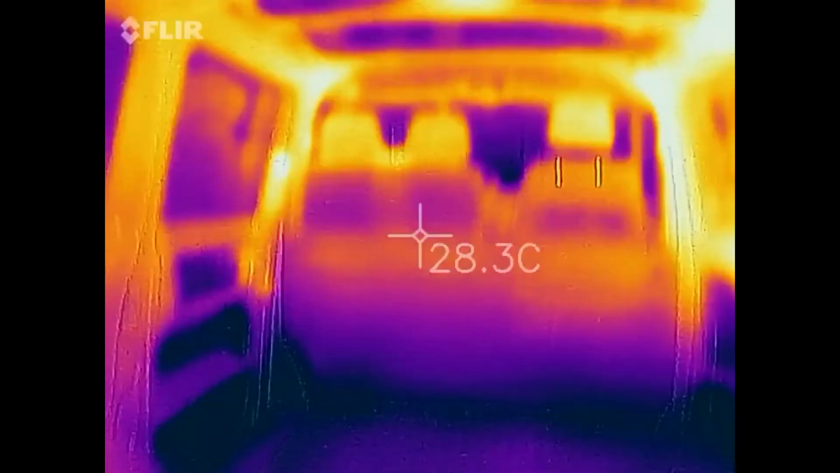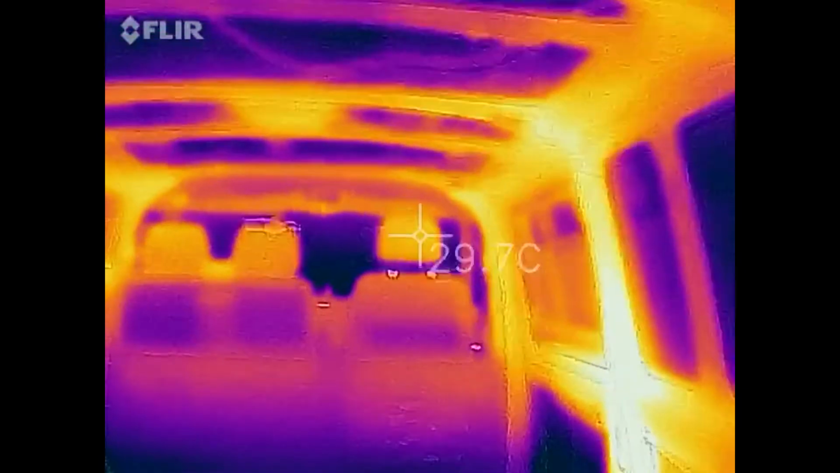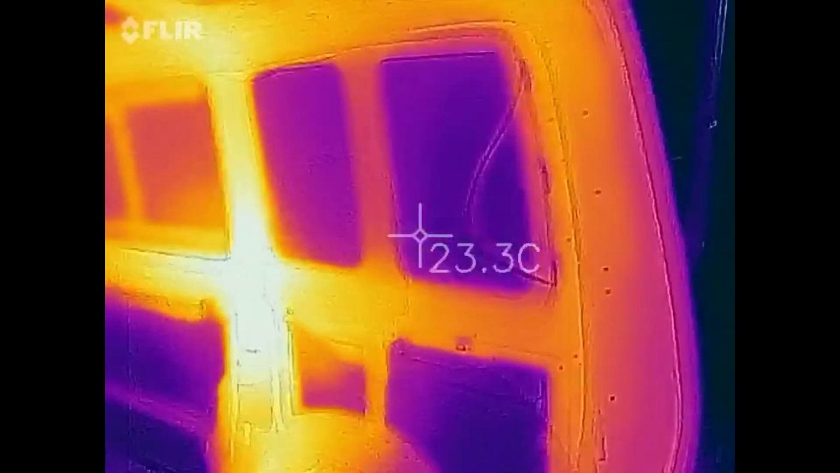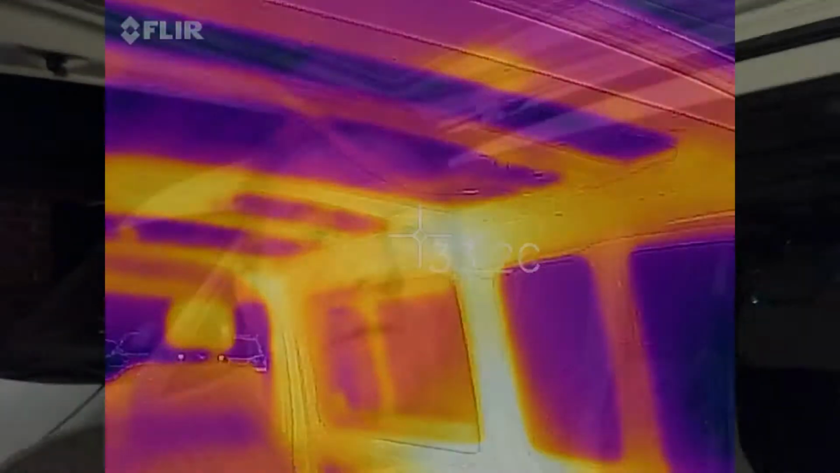So there we go. I've got some thermal blackout curtains to go across the front there. Wow. So, I think the insulation is going to be doing a lot of good tomorrow. We'll do all this again tomorrow night when I've got all the insulation in and I've got all the sides on and everything. Alright, Sam.